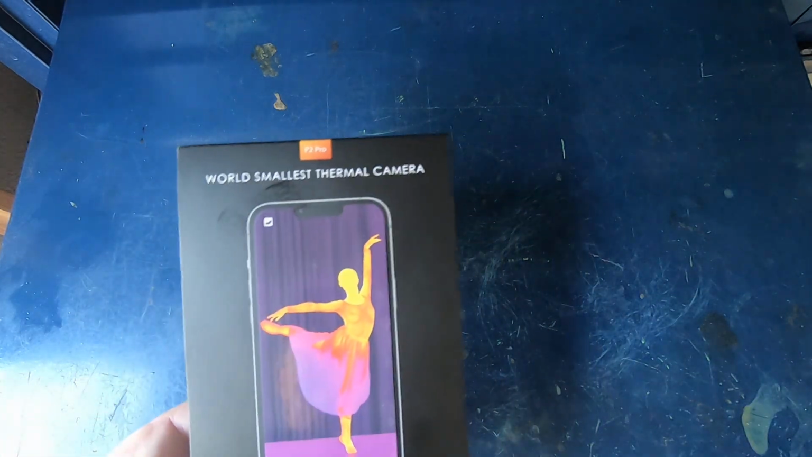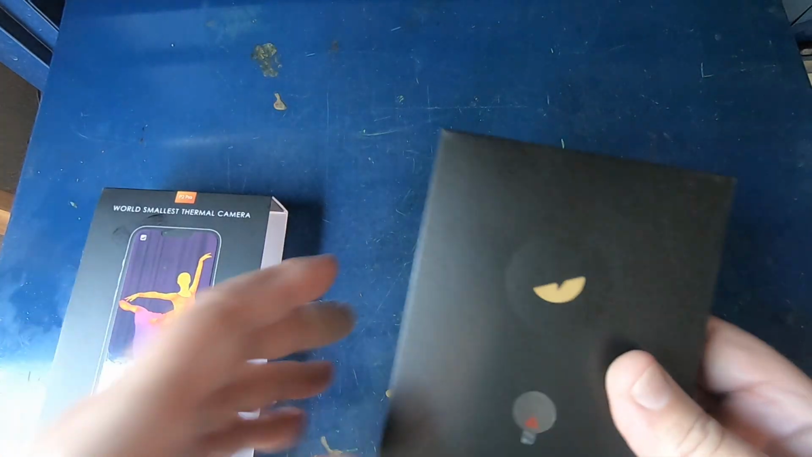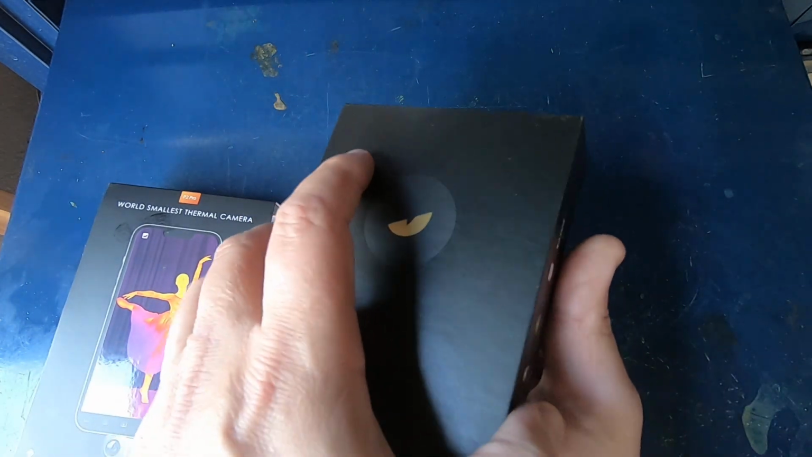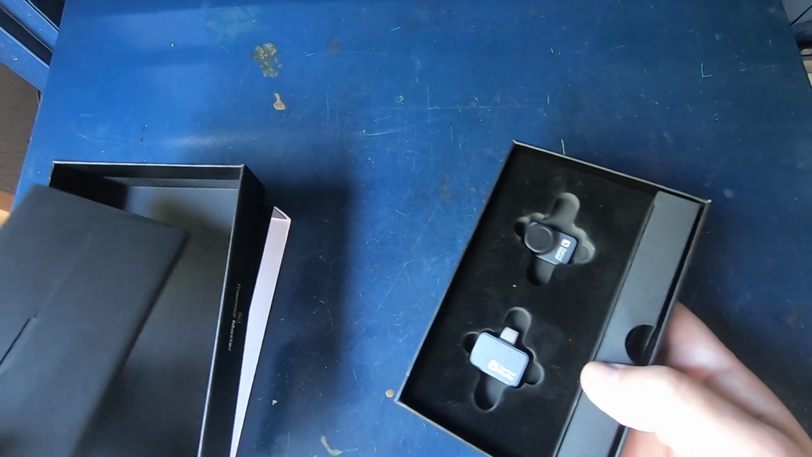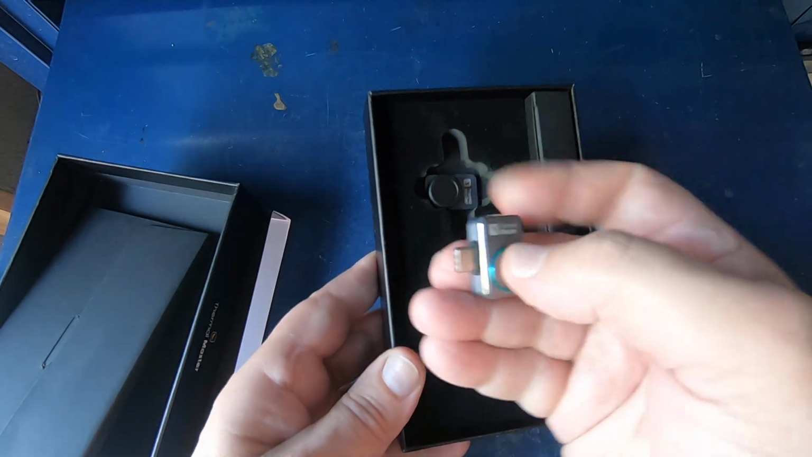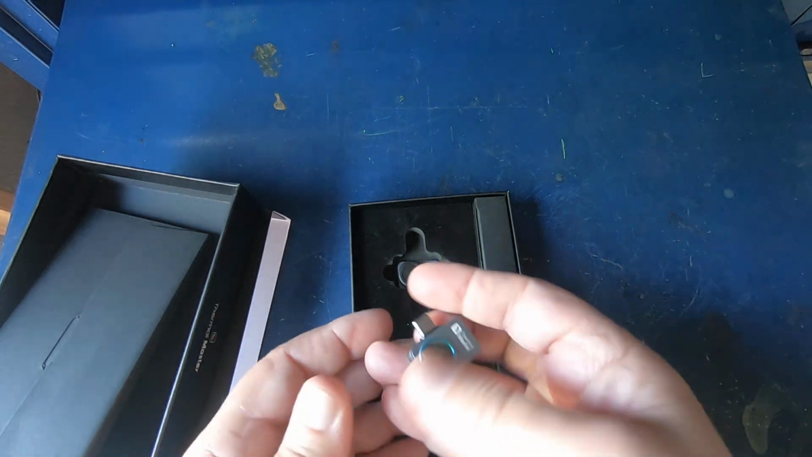it's got a macro lens that just snaps onto the front of the camera. It has a 256 by 192 thermal resolution, which is about as good as it gets as far as the thermal resolution. Does come with a nice manual too, by the way. There's the macro lens. Here's the camera. See how small that is? And check it out.